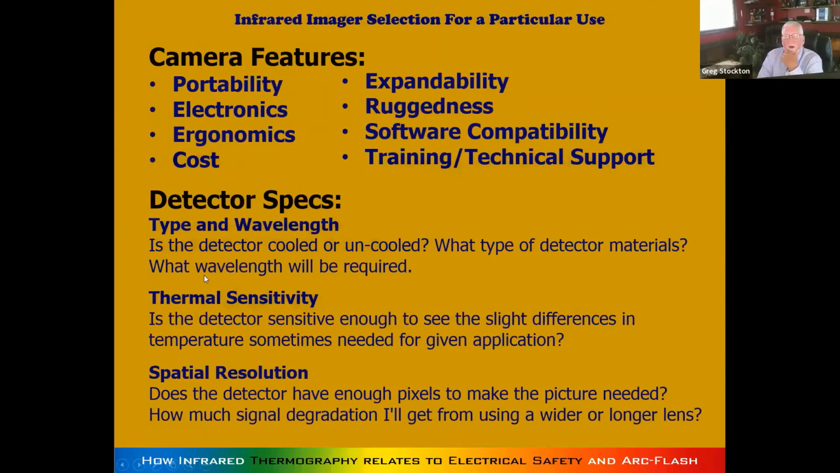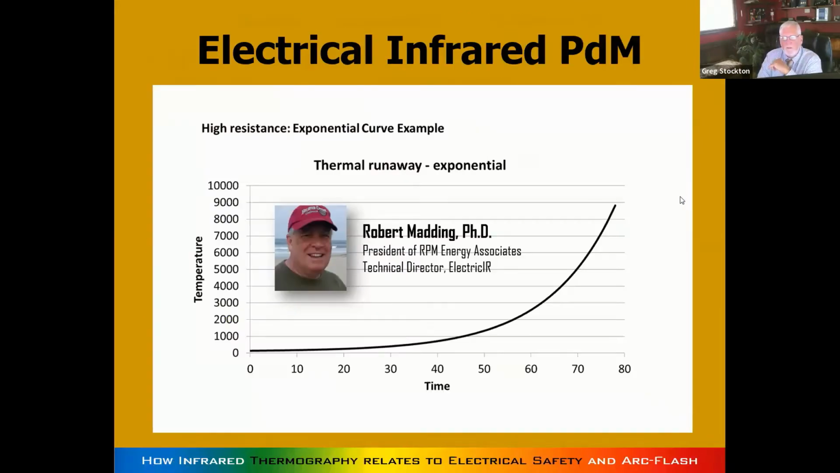So when you're contemplating buying an infrared camera, think of everything and play with the camera and actually try them out. When it comes to the electrical infrared predictive maintenance, it's not preventive. There's nothing preventive. It's predicting that something's going to fail.